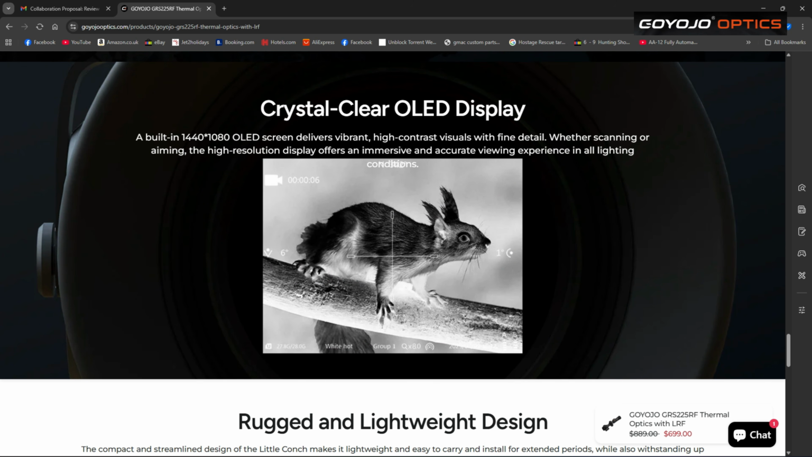Crystal clear OLED display. Built-in 1440 by 1080 OLED screen delivers vibrant, high contrast visuals with fine detail, whether scanning or aiming. The high resolution display offers an immersive and accurate viewing experience in all lighting.